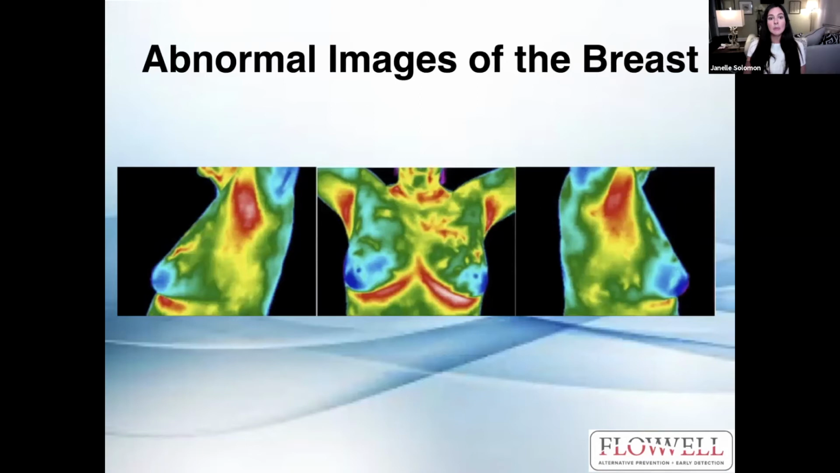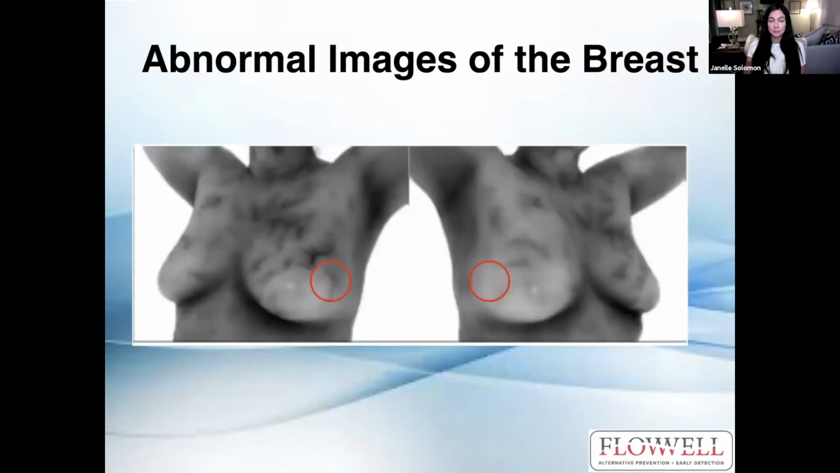Now here's an abnormal image of the breast. You can see in the upper right side of the chest, she has a lot of vascularity going on that's not there on the other side. The temperature and the delta T, or the change between the two sides, is probably significant there. Here's another abnormal image in the grayscale. You can tell that inside of the red circles there's activity going on the left side of the screen here, and the right side, it's very clear in that same region.